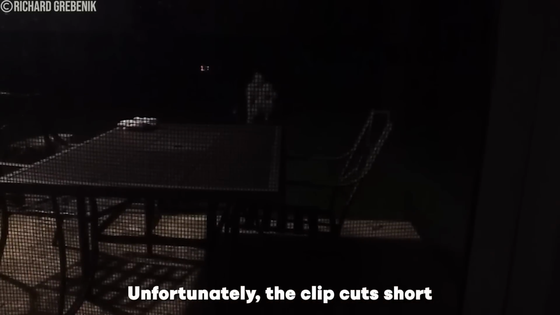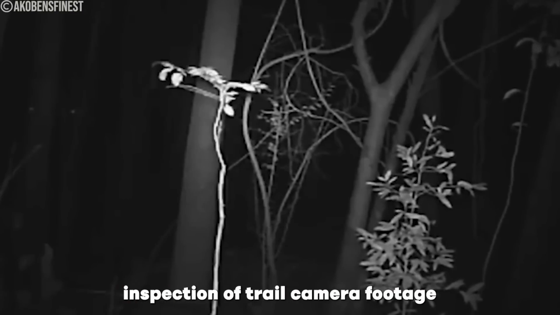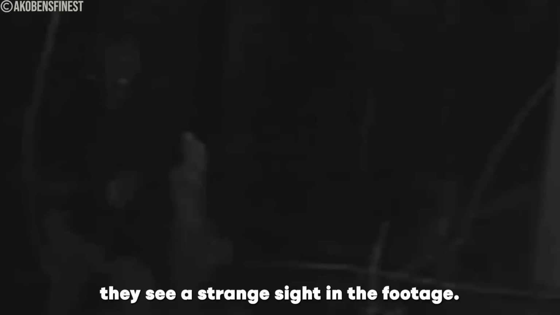Unfortunately, the clip cuts short and what happens next remains unknown. What was supposed to be a routine inspection of trail camera footage suddenly becomes surprising after they see a strange sight in the footage.